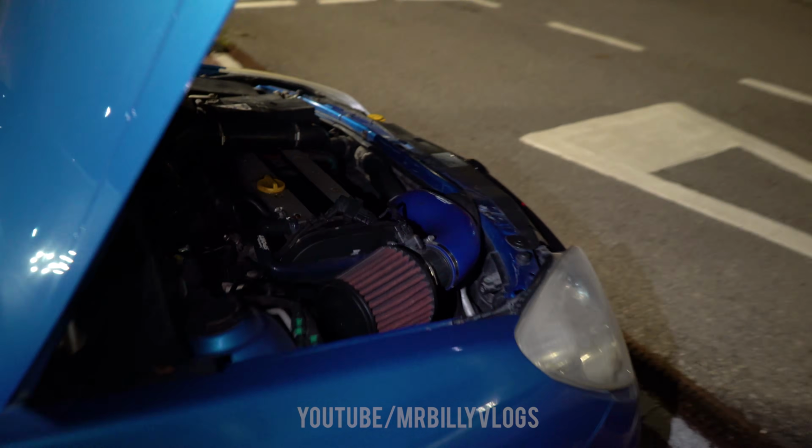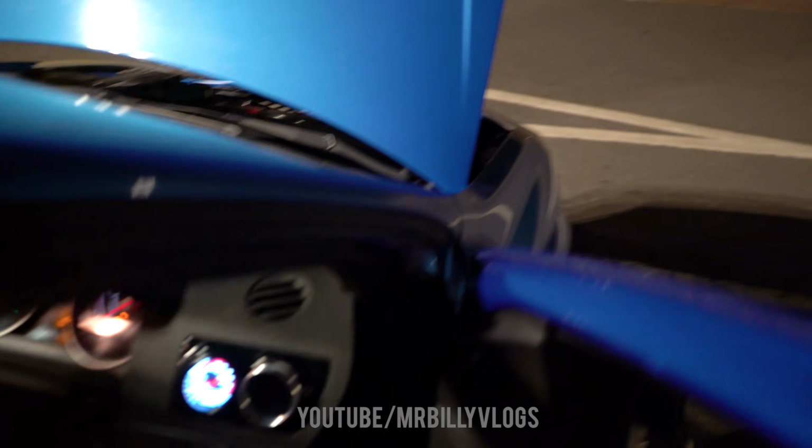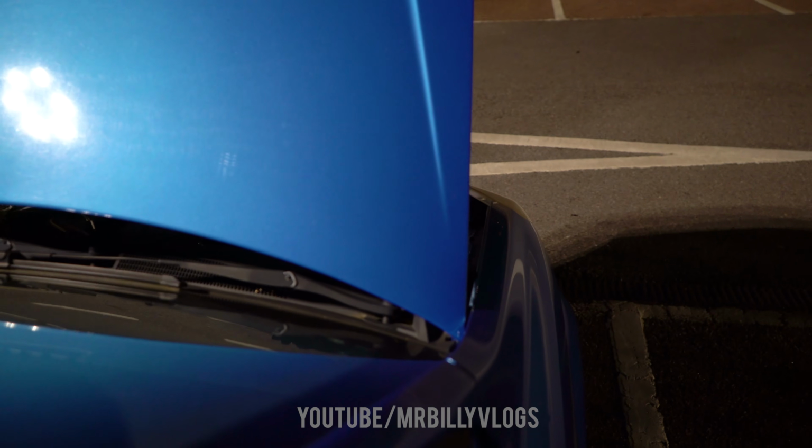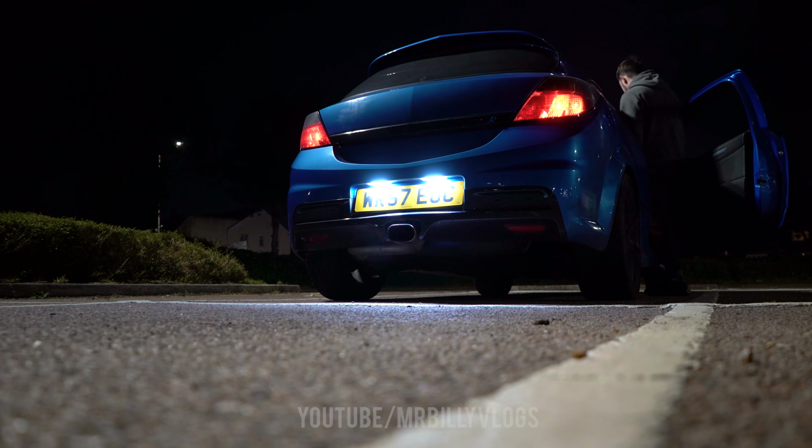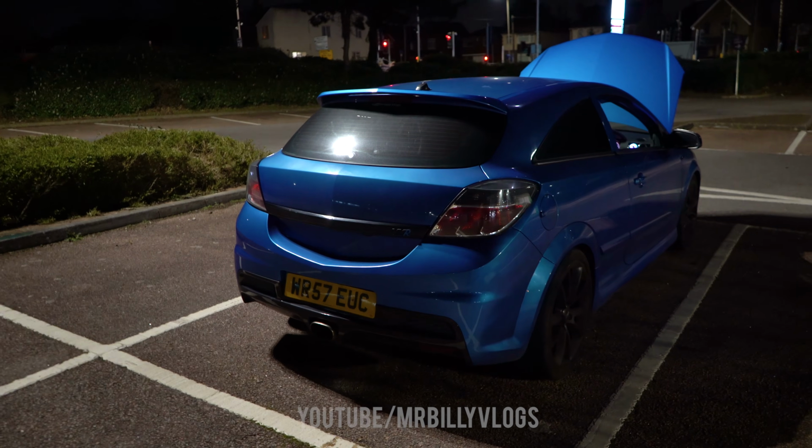So let's do a quick rev with the air filter. We go into the car. It's very cold out here. You can hear the air filter. Let me go behind the car so you can hear the exhaust. We start off behind the car.